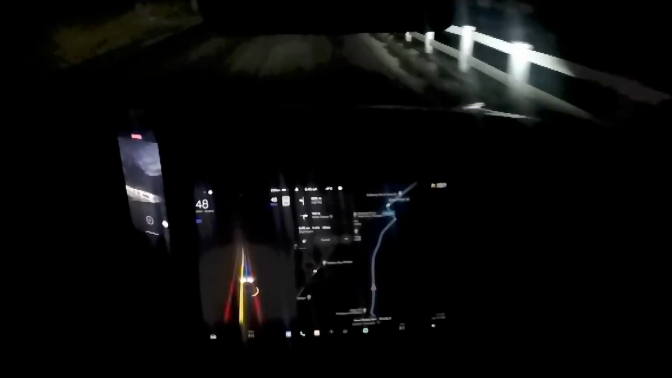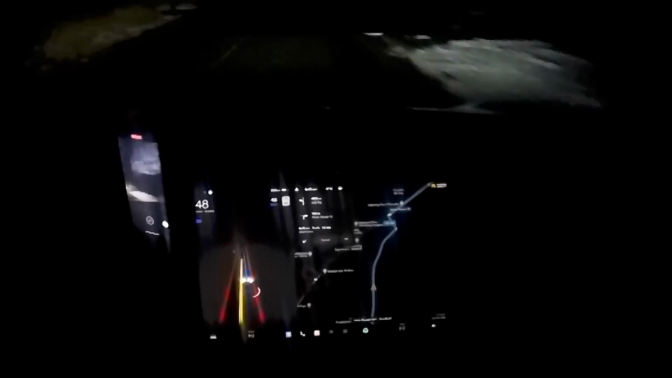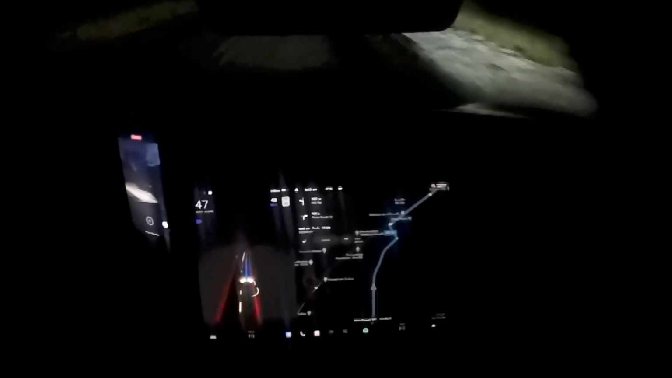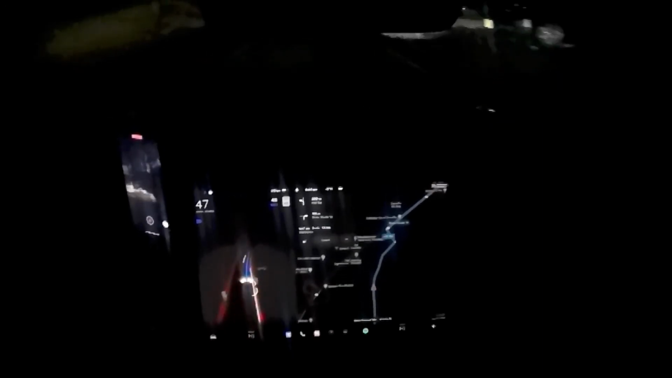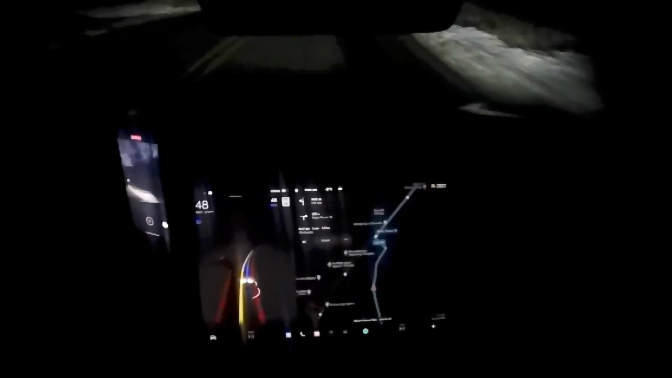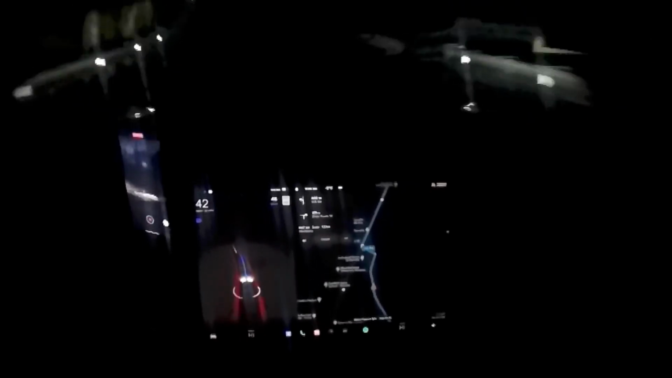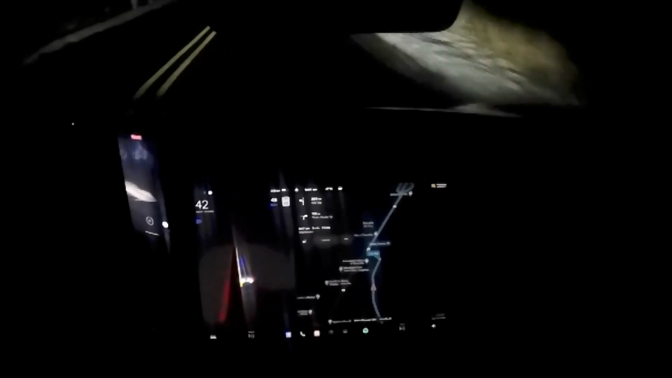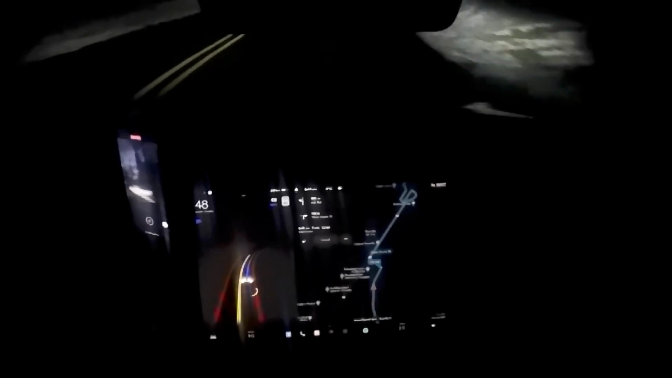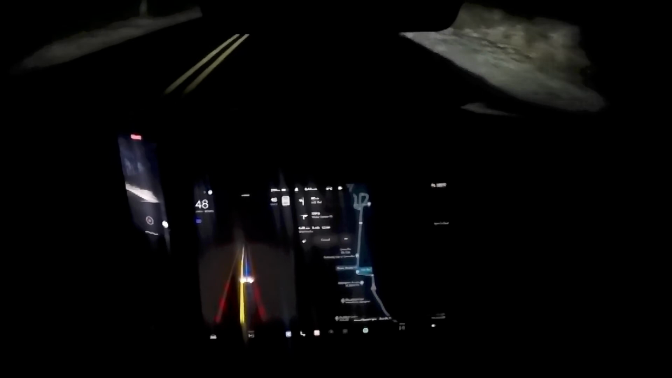Exponential improvements. It's unbelievable how much progress Tesla FSD and Autopilot are making. So we continue on. You can see how dark this area is. The visibility is very low, and this area usually gets a lot of fog during the winter time, and when it rains and when it snows here, it's the last road to be cleaned.